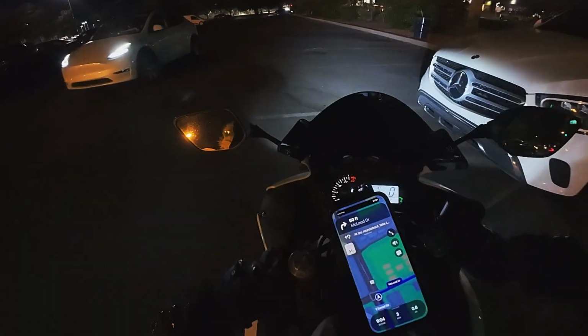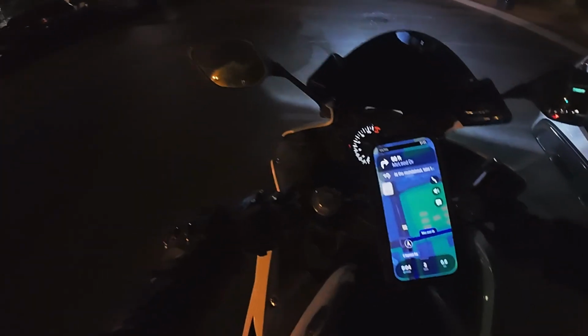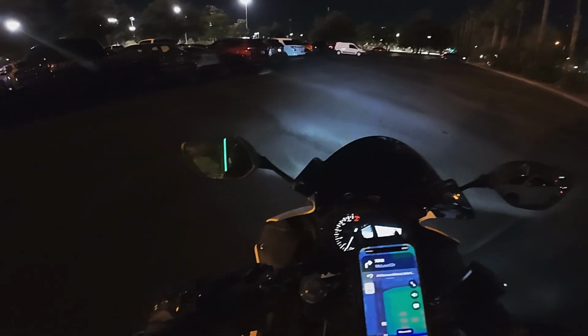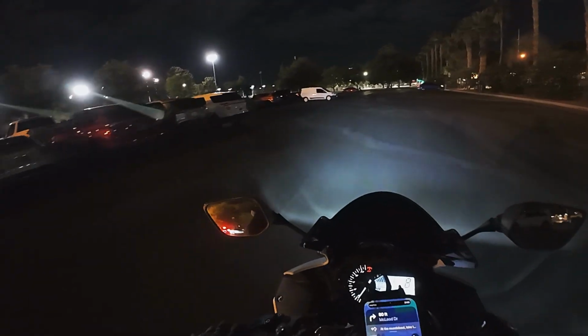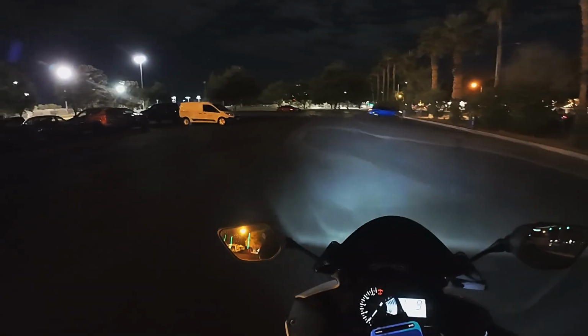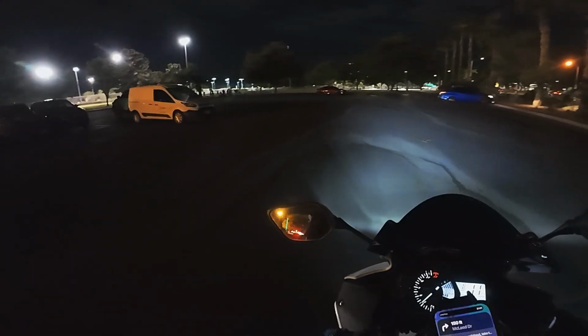On my ride home after visiting my friends at this park, as I was pulling out of the park, I actually saw a group of riders coming. It was probably like 50 bikes or something just coming down the street, and I thought it was the coolest thing ever. But I was stuck at the red light, so I couldn't catch up.